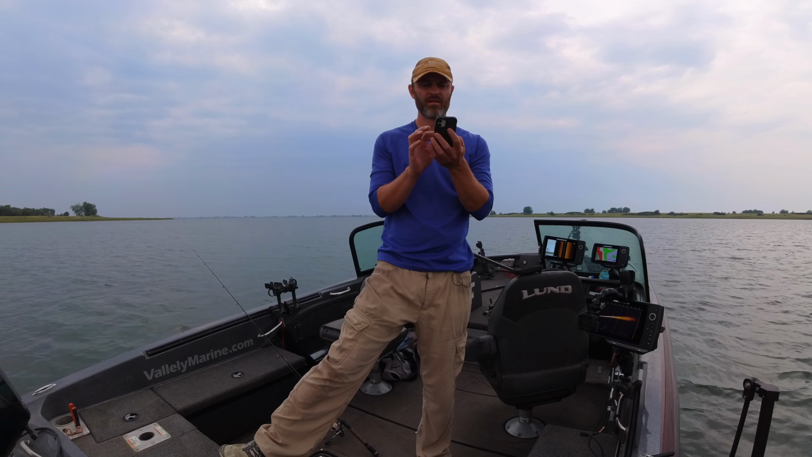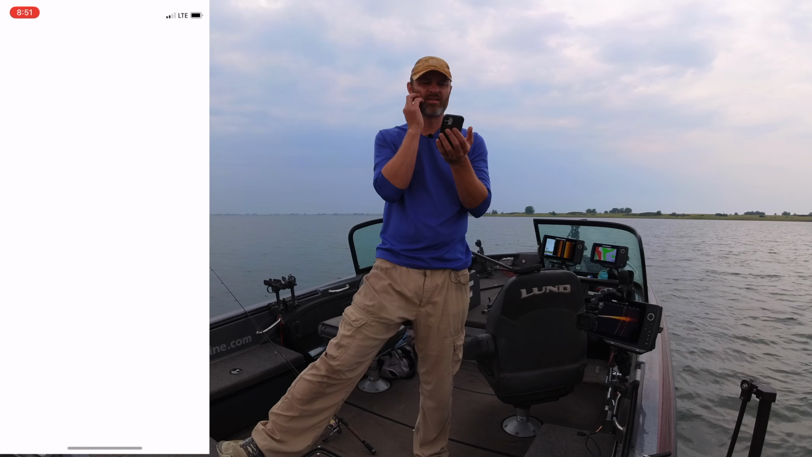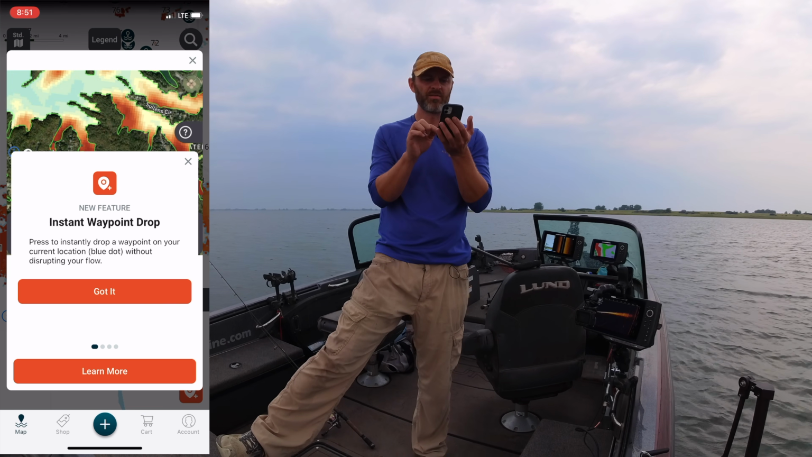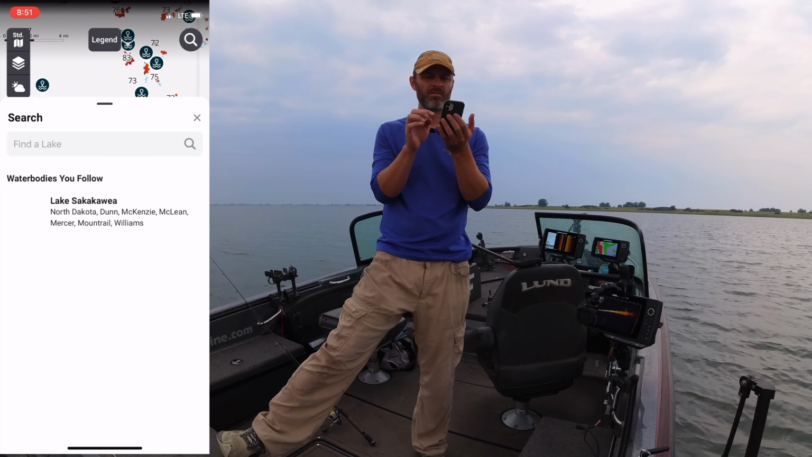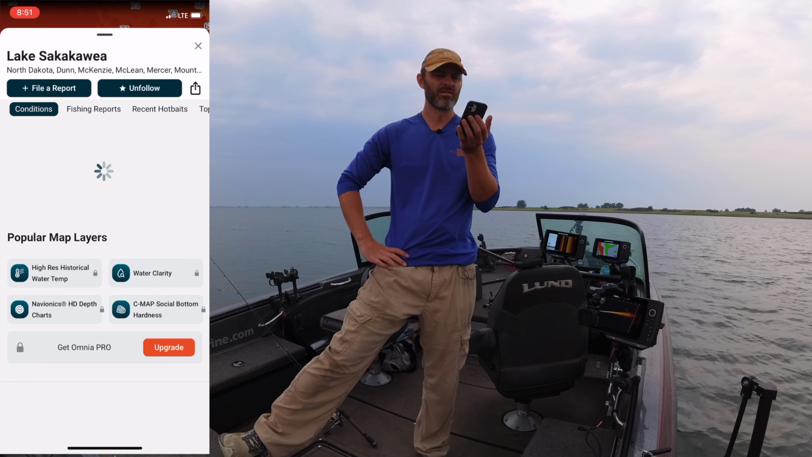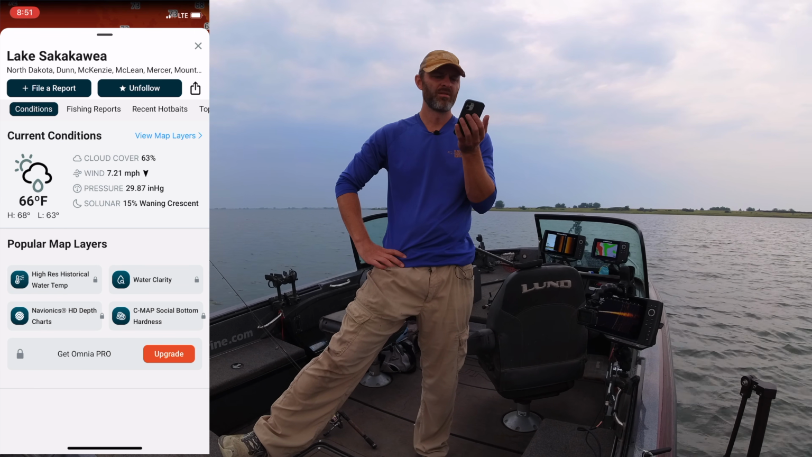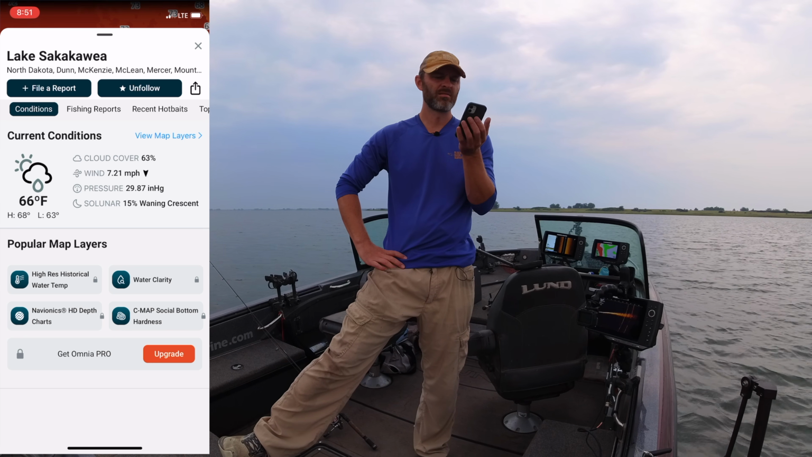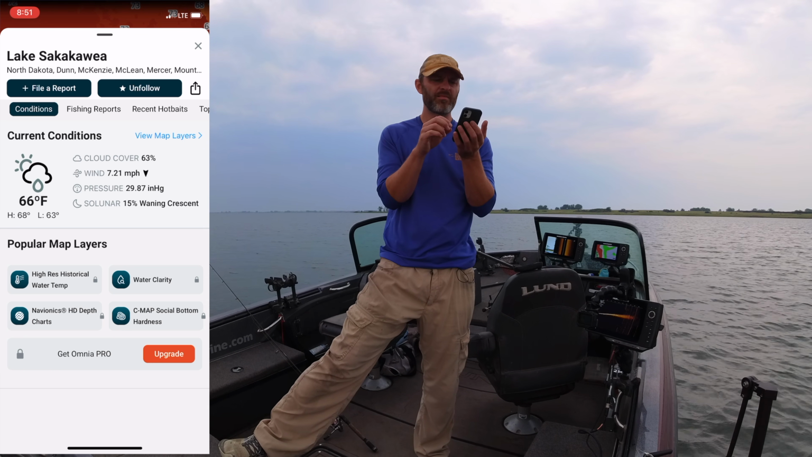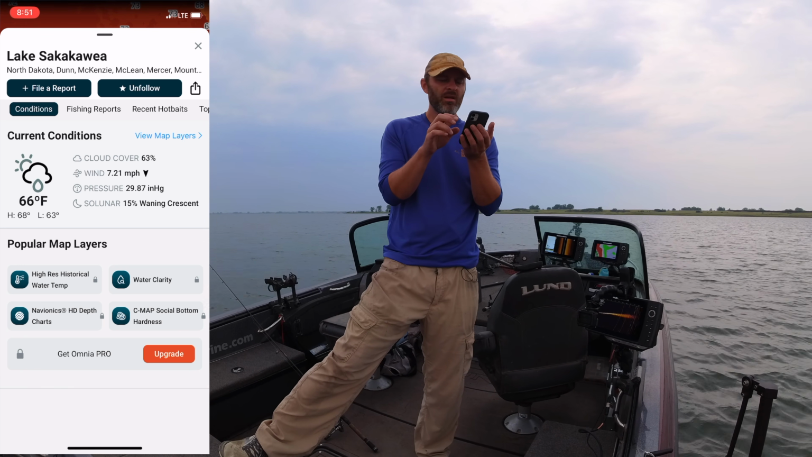It's a weird weather today. What's the old Omnia show? We got some weird pressure stuff going on. Instant waypoint drop. Got it. Okay. Conditions. Loading. Cloud cover 60%. Got a little wind. Pressure 29.86. Ooh. Waning crescent 15%. In case you watch the map for the moon phase stuff. Interesting.